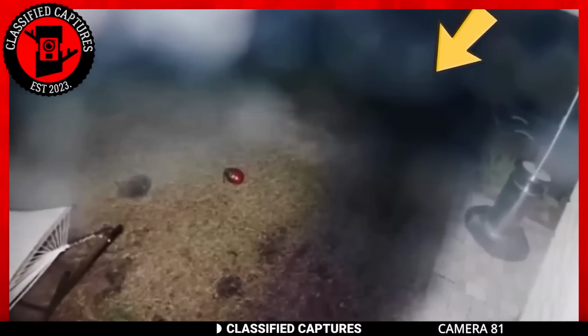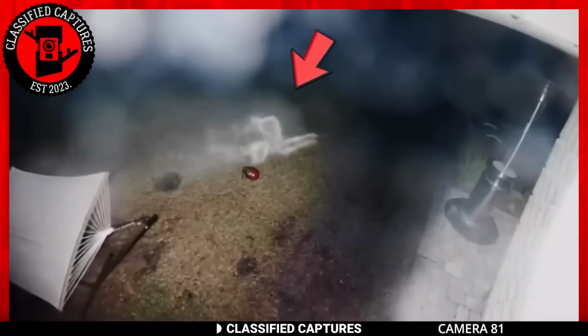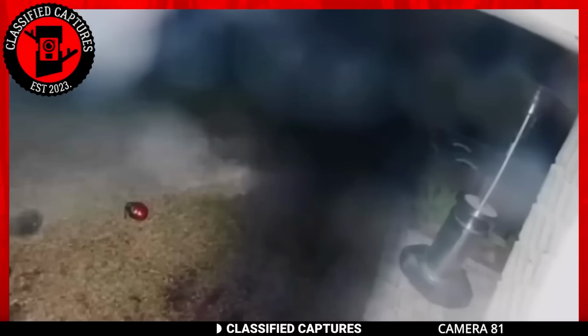Security camera footage that defies all expectations. Instead of capturing a typical burglar or intruder, this family's backyard camera reveals something altogether eerie. Floating through the air like a ghostly apparition, this entity manifests as a white, smoky presence.